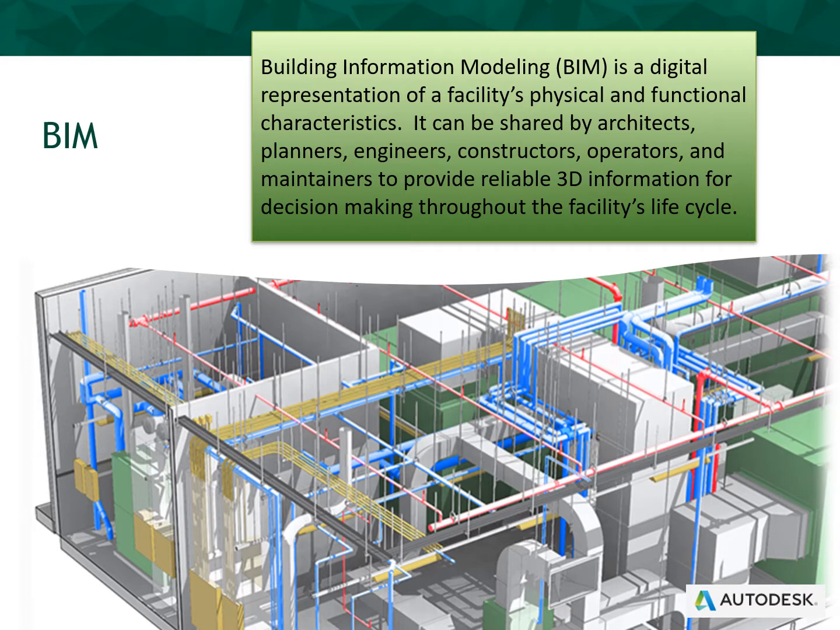What is BIM? The industry definition of BIM is Building Information Modeling, or BIM, is a digital representation of a facility's physical and functional characteristics. It can be shared by architects, planners, engineers, constructors, operators, and maintainers to provide reliable 3D information for decision-making throughout the facility's life cycle. BIM can be as simple or as complex as a client requires.